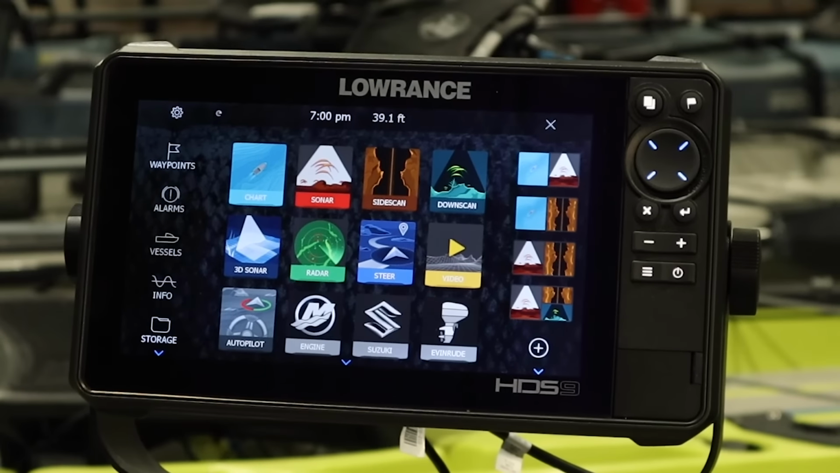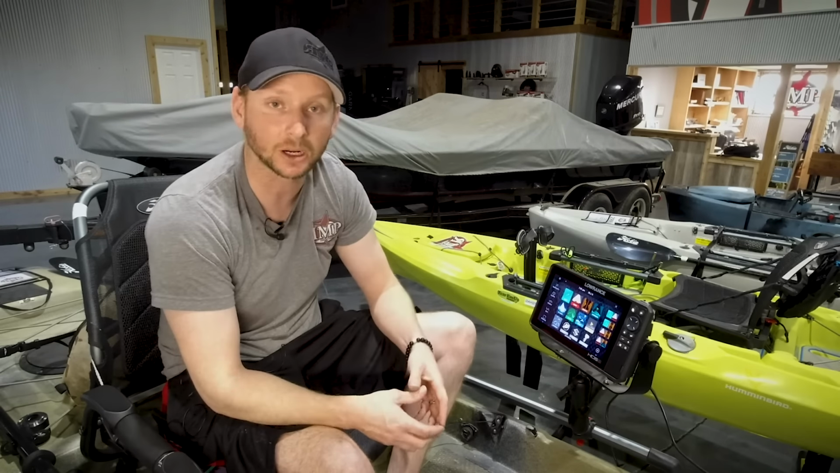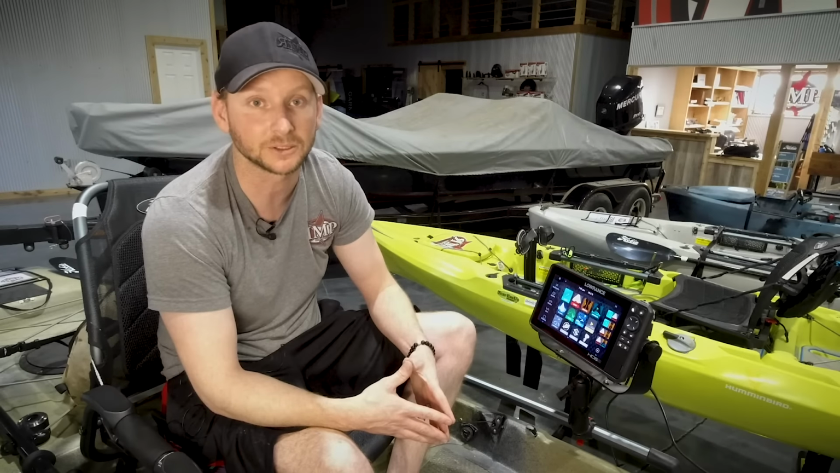All right, guys, that kind of wraps up just going over here the 9 live. Now, this is going to apply to any of the live units that are out there, even some of the carbon stuff and Gen 3 stuff as well too. Just kind of a general overview of the unit, operating stuff, and what some of the features are like that.